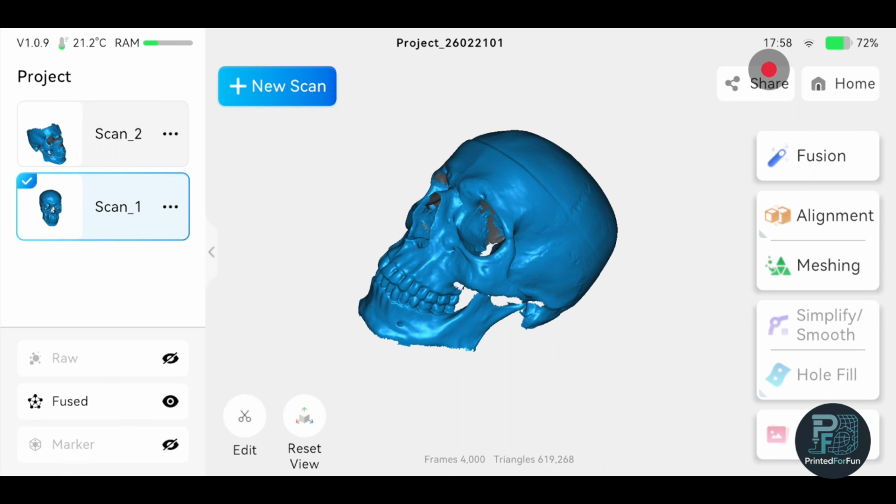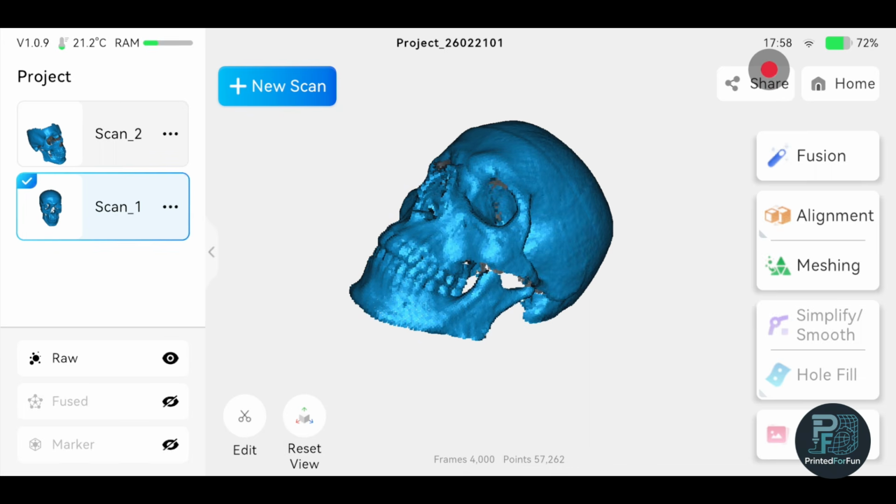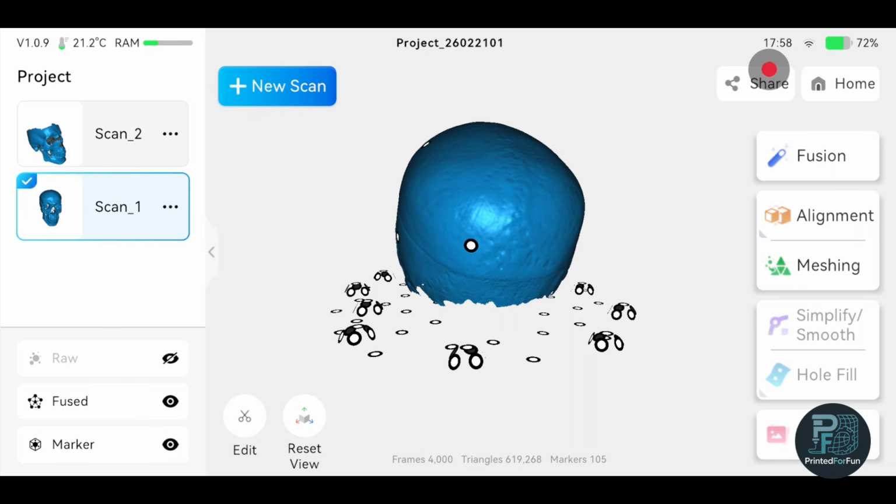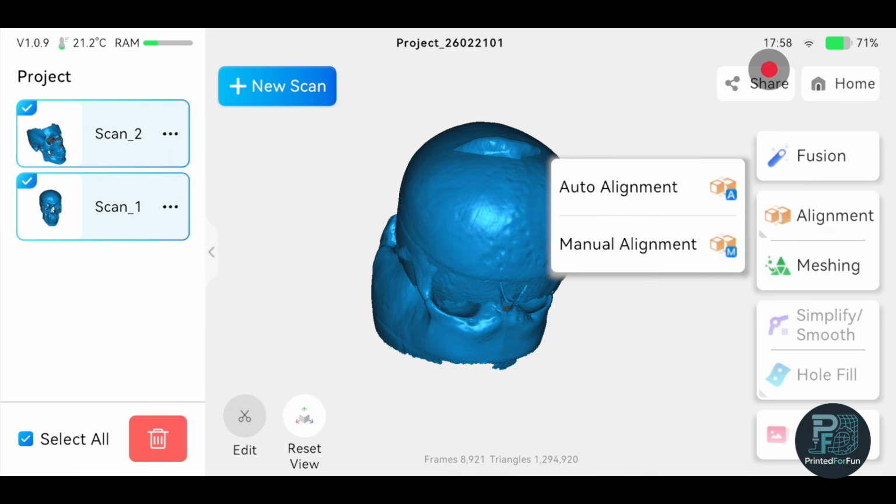What you can also see for the single scans here is that you can directly look at raw data, at diffuse data, or at all the markers that were captured for the alignment. This applies, of course, to both scans. And what I quite like for the processing on the scanner itself is that it's very similar to the PC version. It's quite fully fledged. So you can now see and select both scans for the alignment, and you have automatic and manual alignment.